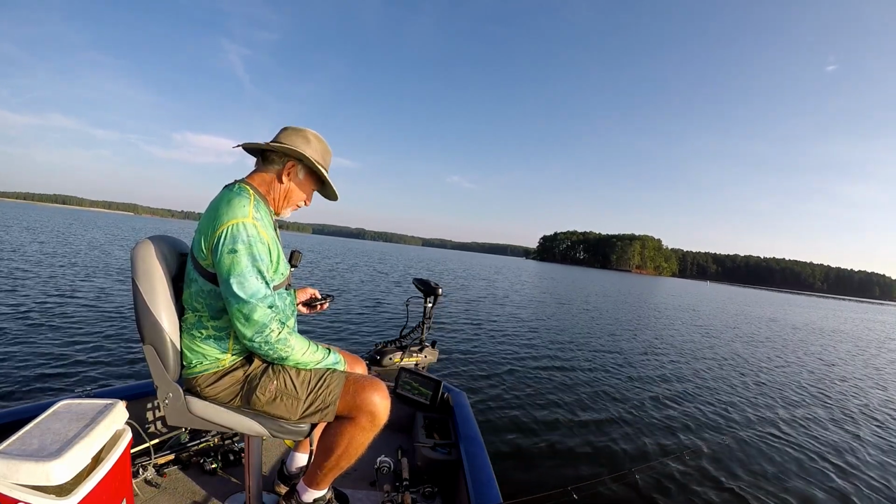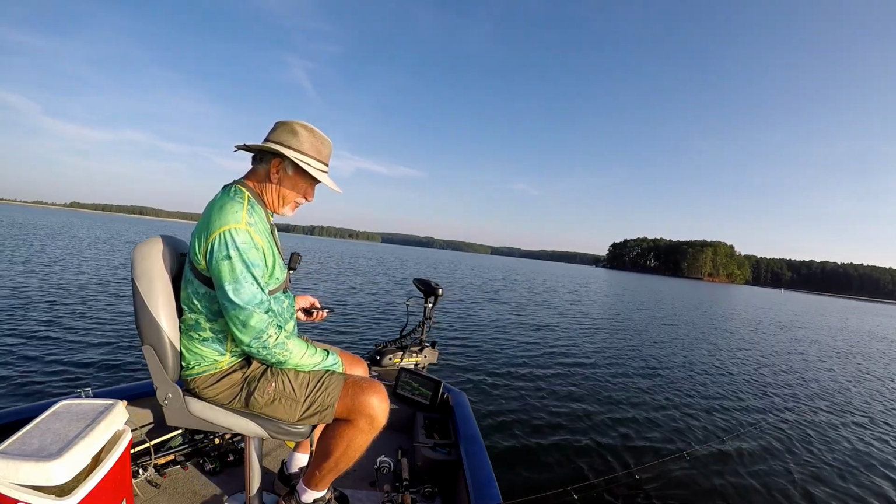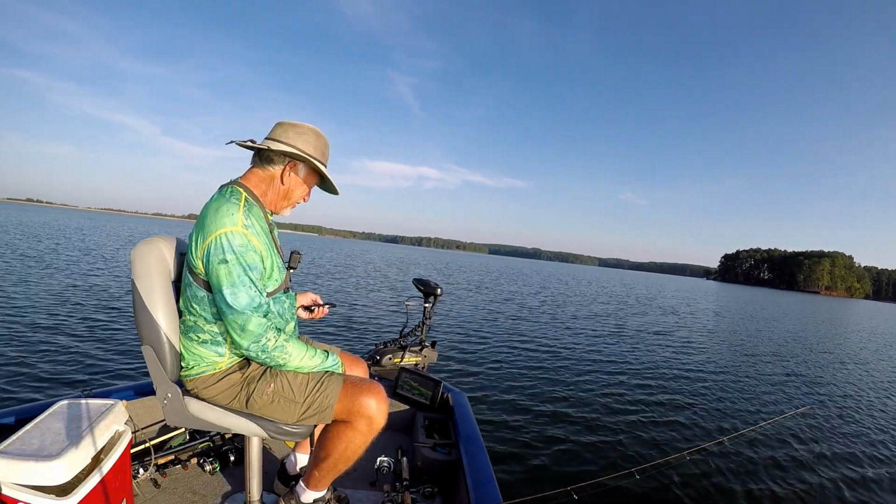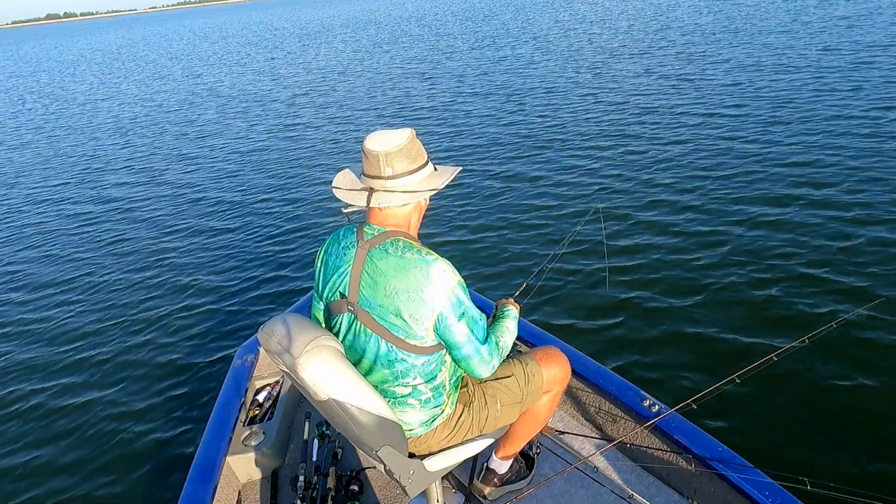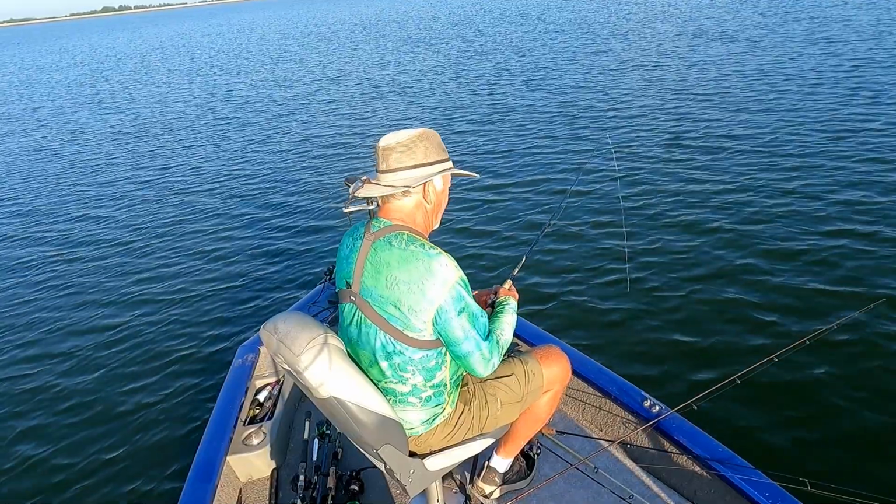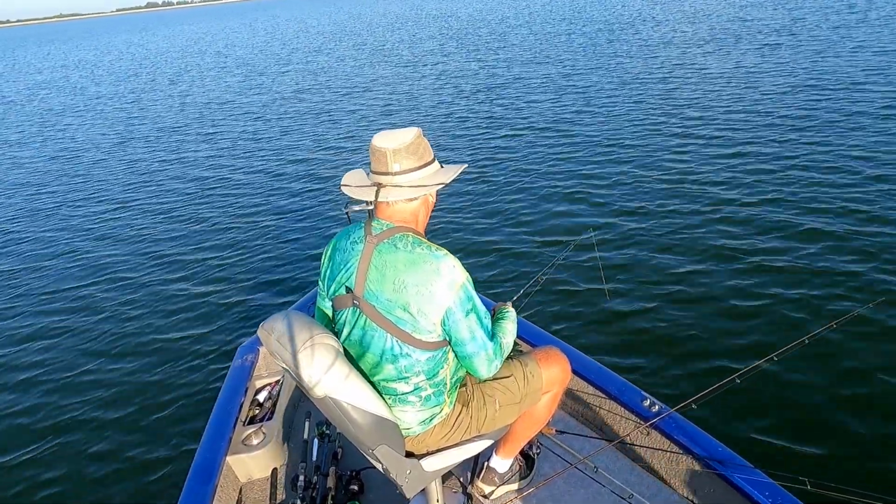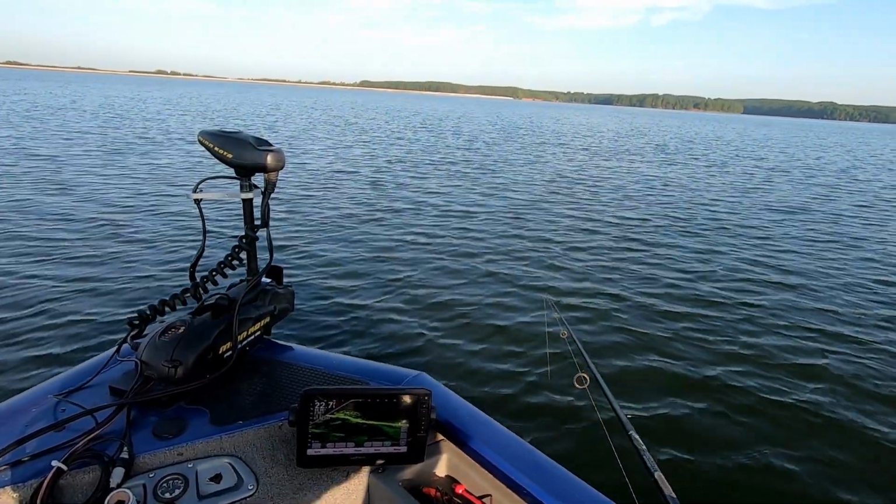Lake Monticello on a hot day. It's gonna be a scorcher. We're gonna hit a couple hours, try to get a limit, and get out of here. We're gonna see what we can do. The other day I come over here with minnows and I caught 10 to 1 on jigs. But I caught a couple big ones on minnows. But there's a pile of fish right in there. I mean, if they're crappies, there's a pile of them in there.